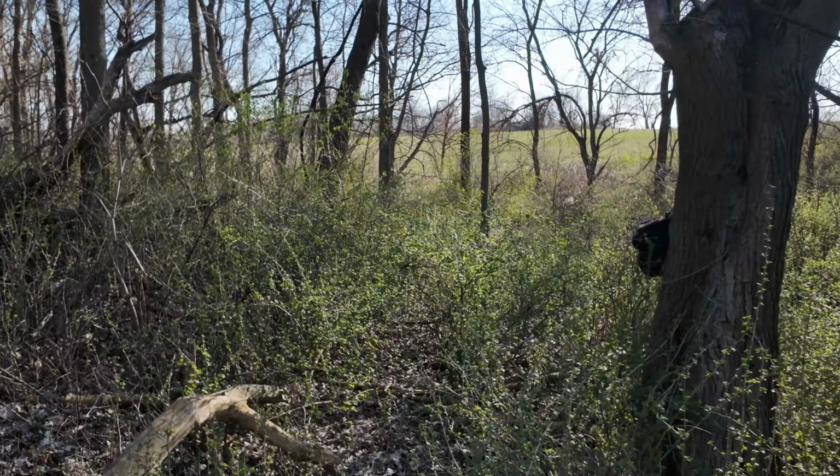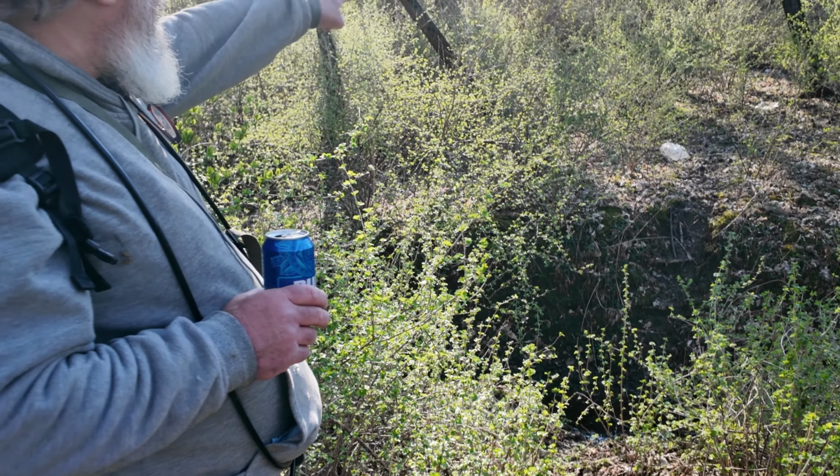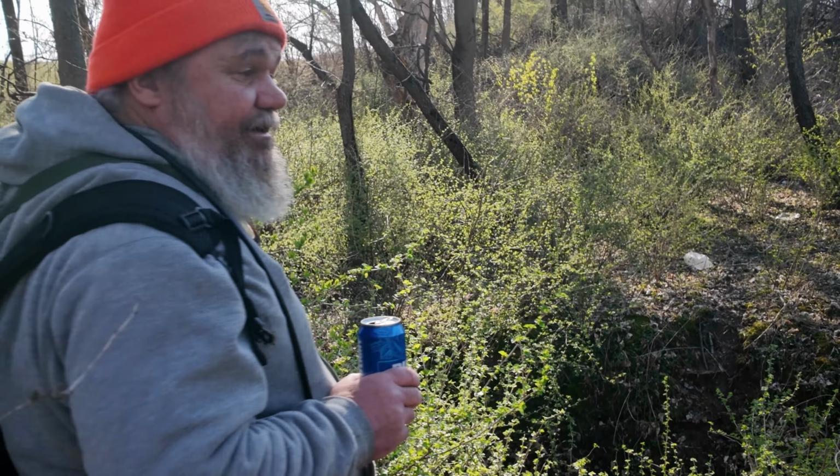Right through here, you can see the track going down to it and going up it too. Yeah, they probably come down here and drink. Yeah, they do. I've actually got video. I've had trail cams on a lot of these trees over there, pointed down at the creek. One time I had a video of Mom bringing her two fawn down here to get a drink.